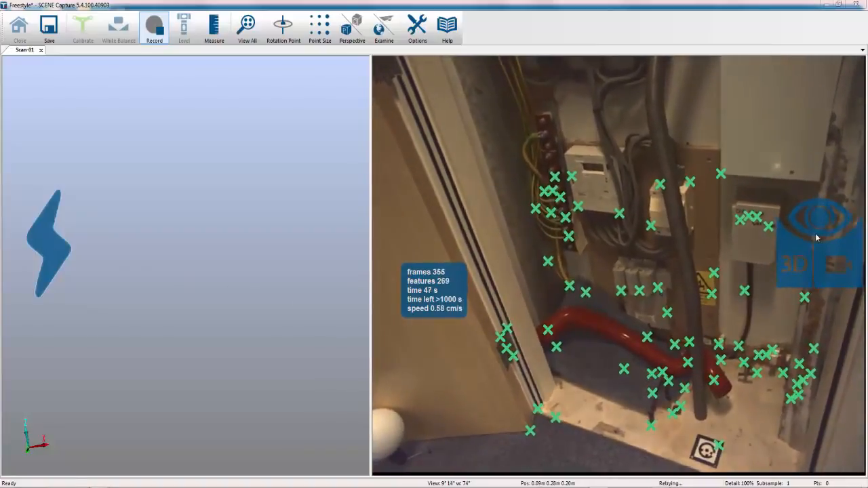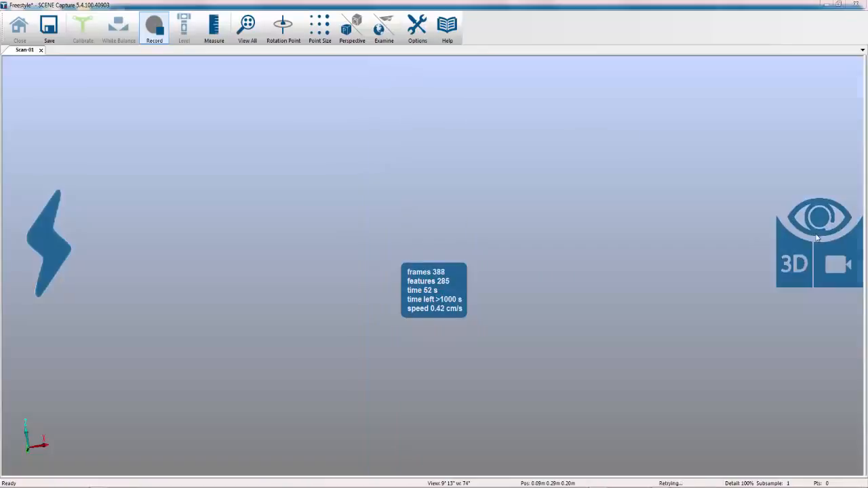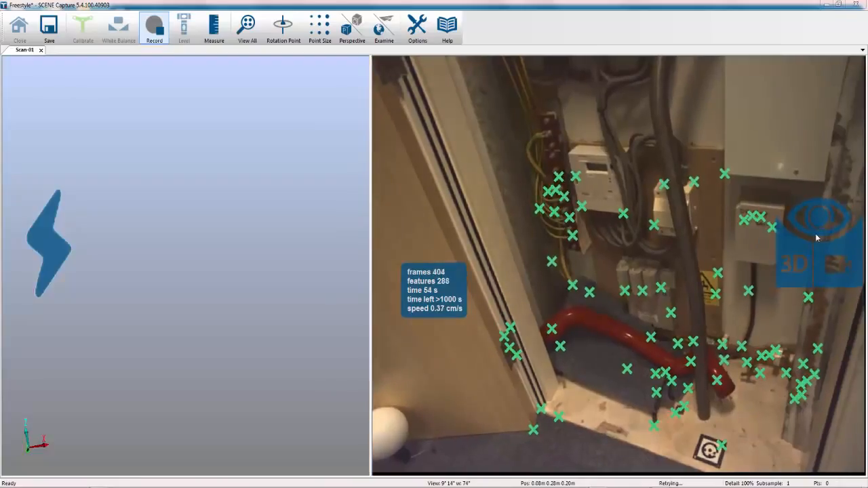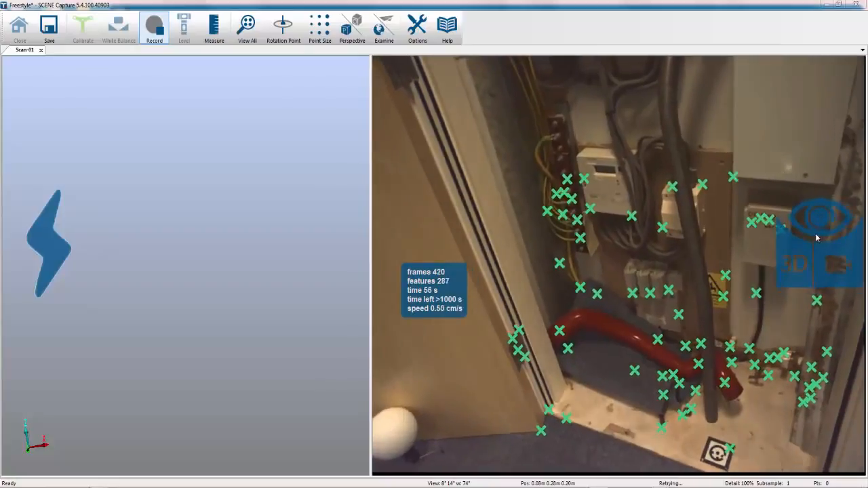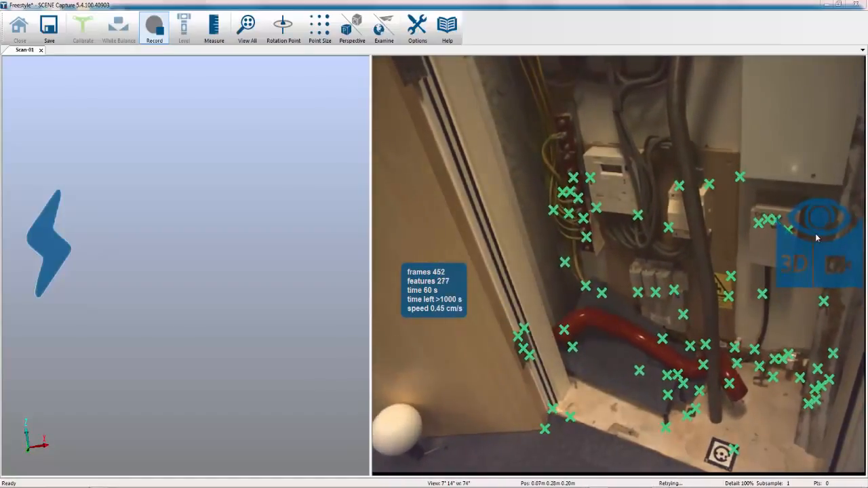We can also toggle the views by clicking on the icons here, either into track mode, in scanning mode, or having everything on. So if ever you find yourself with no windows on the screen, simply click on those icons there and you're away.